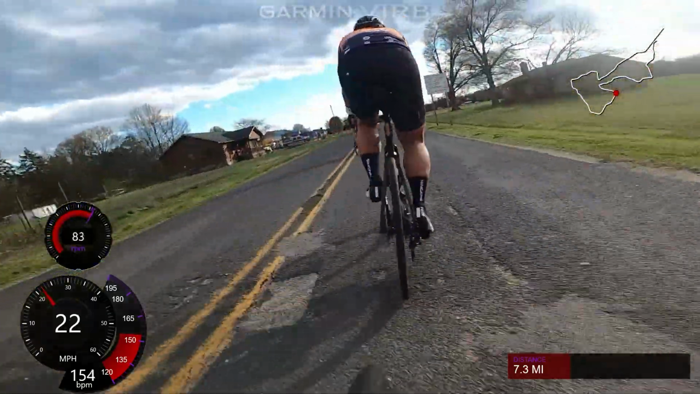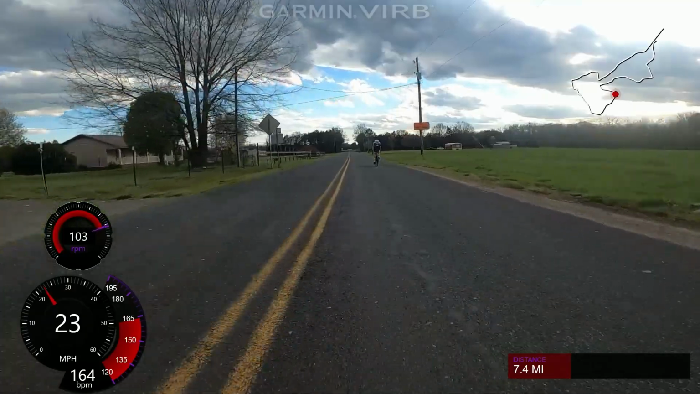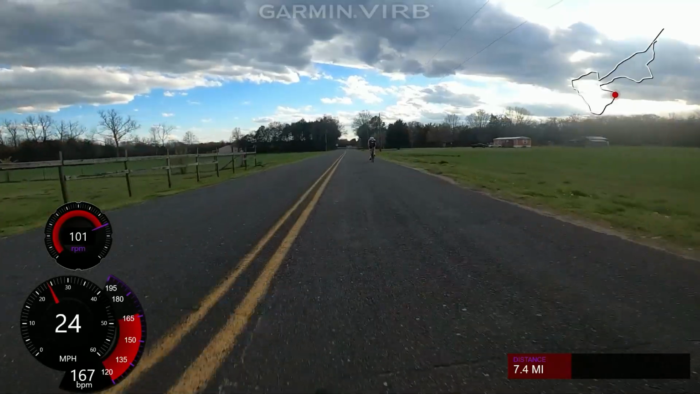But this road right here, oh my gosh, holy crap! It's so bumpy. There's not a lot of potholes. It's just super consistently bumpy. But here's another gap. Look at that.